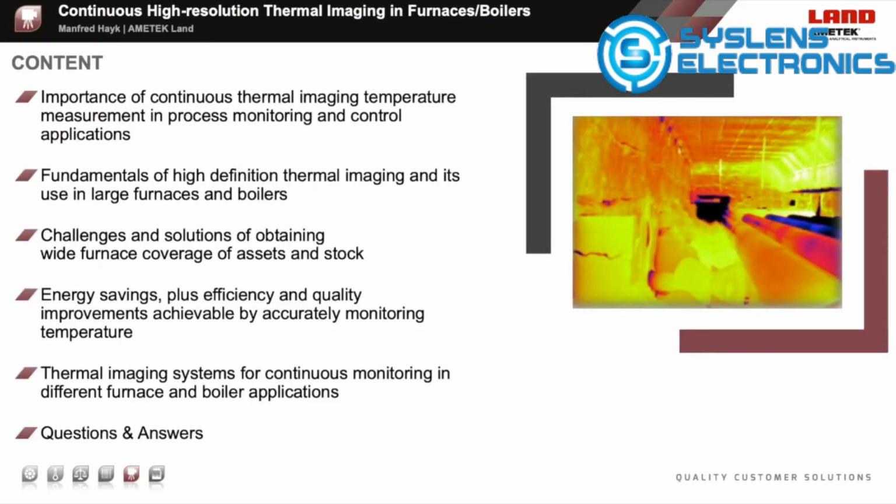This is what I would like to discuss during this webinar in more detail. The importance of continuous thermal imaging temperature measurement in process monitoring and control applications. The fundamentals of high-definition thermal imaging and its use in large furnaces and boilers.